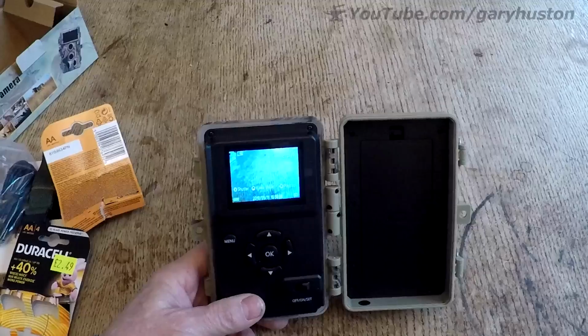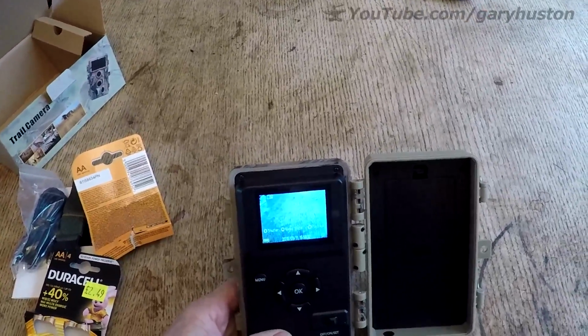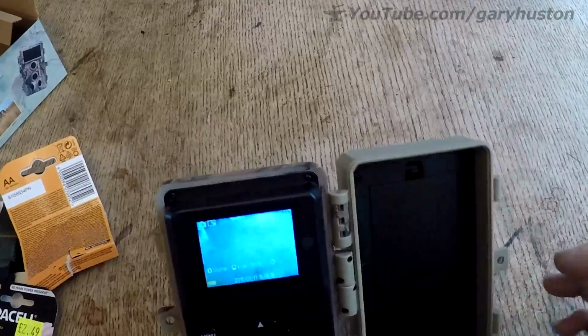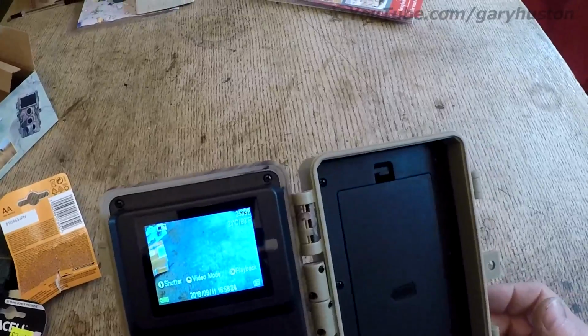Don't know whether you'll actually be able to see this screen, so I'll try and talk you through as much as I can. On the front here it tells you what modes you're in, the time. You can't quite see it really there.